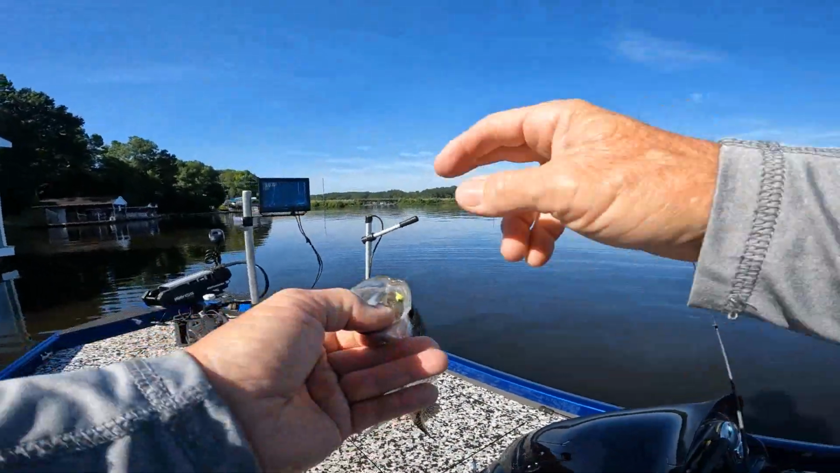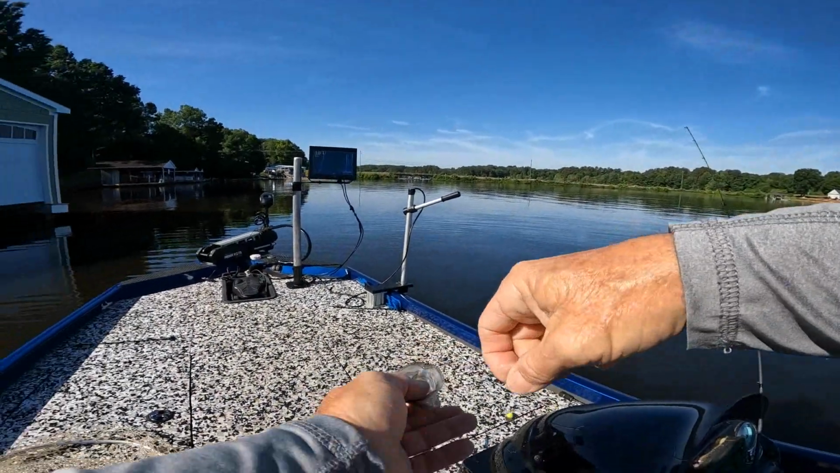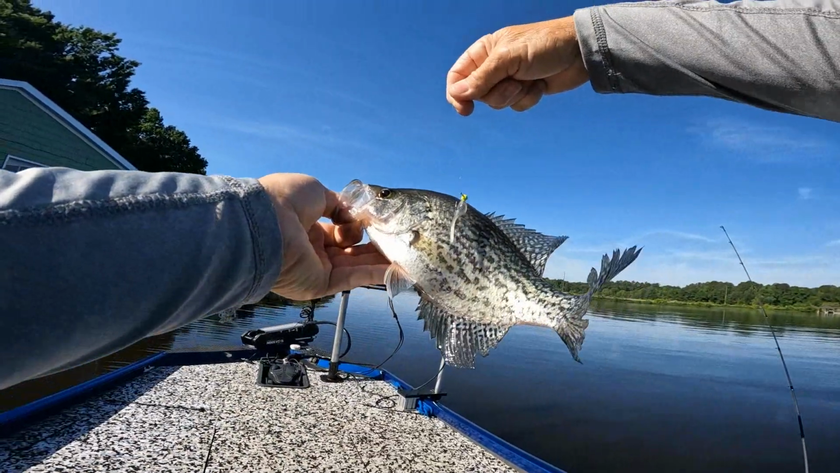Bam. There you go. It's a few fish here, but it's a bunch. Hook shark. There's a bunch of babies. Hook don't feel good. That's a good fish, guys.